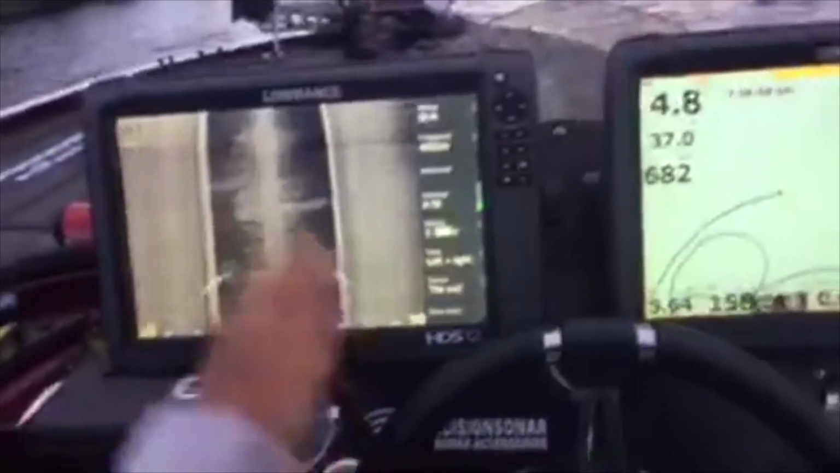This is just some fun stuff I do with my electronics. Helps you find fish too. But we'll go back to the scanner. So we're looking at the side scan with the left and right, which is pretty much the reason I was shooting this video anyway, until I got sidetracked with that boat. So I'll show you how I set that up, one more time.